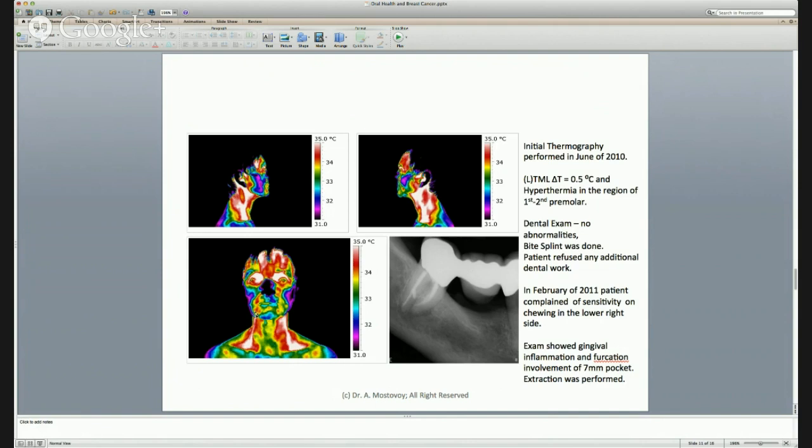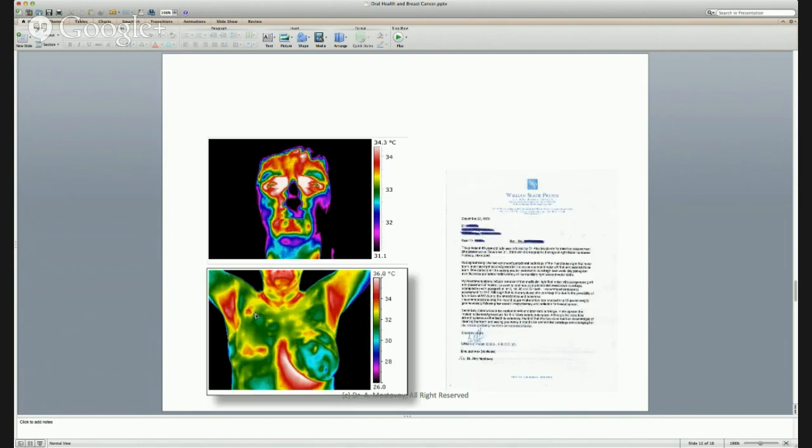Here's another case study where this woman has been mastectomized already. We took an image of her face, and you can see on the same side quite a large area of inflammation. We sent her to an oral surgeon, and this is a letter on this side that an oral surgeon wrote back to us confirming all of the findings in her oral stage.